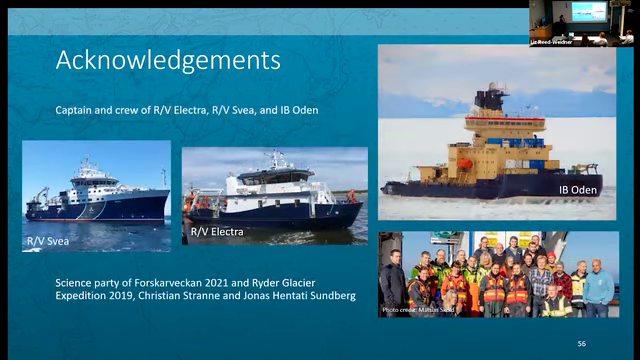And then of course, the captain and crew of the ships I worked on, the data that you saw here was collected on RV Sevilla and RV Electra. And then I was on Icebreaker Odin as well as a number of other ships during my time, but this was just a really amazing experience in Northern Greenland. So thank you to the captain and crew of those ships for making data collection possible, and the science parties, Christian Strane and Jonas Sundenberg, for their work on RV Electra when they brought me along.